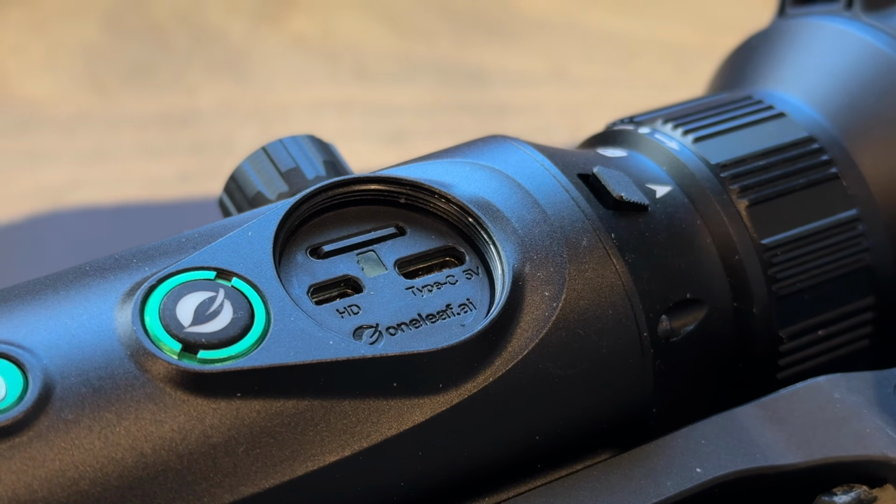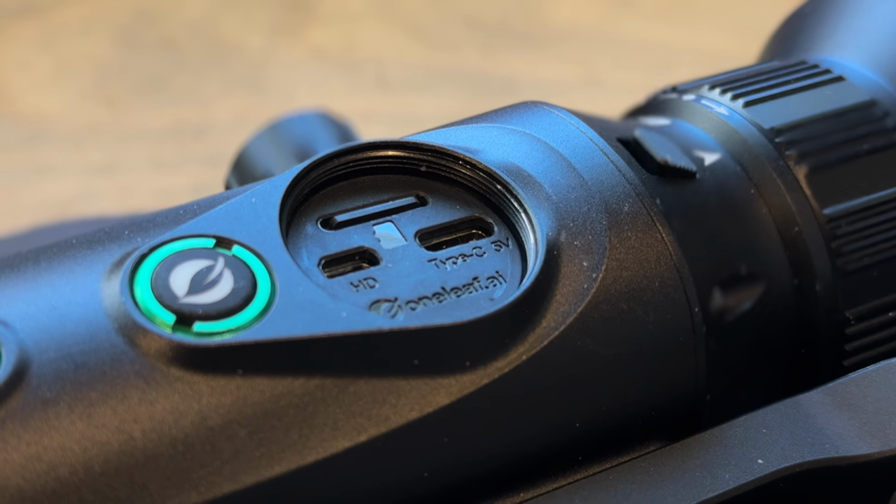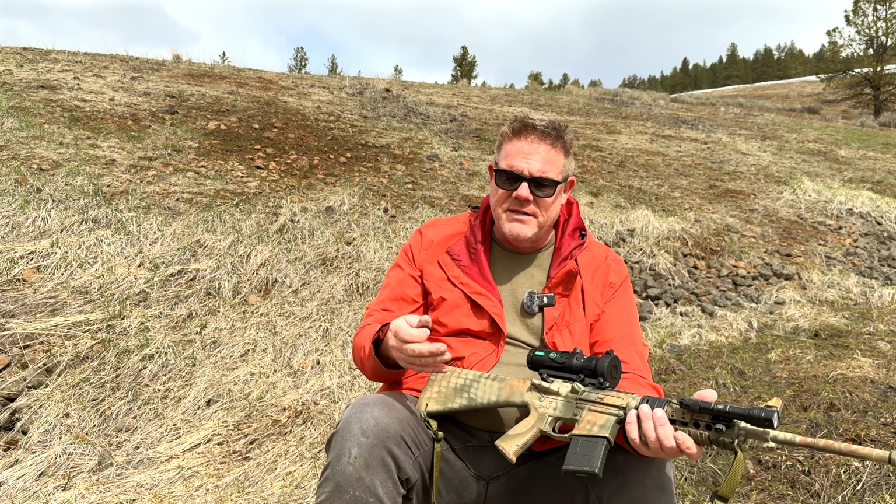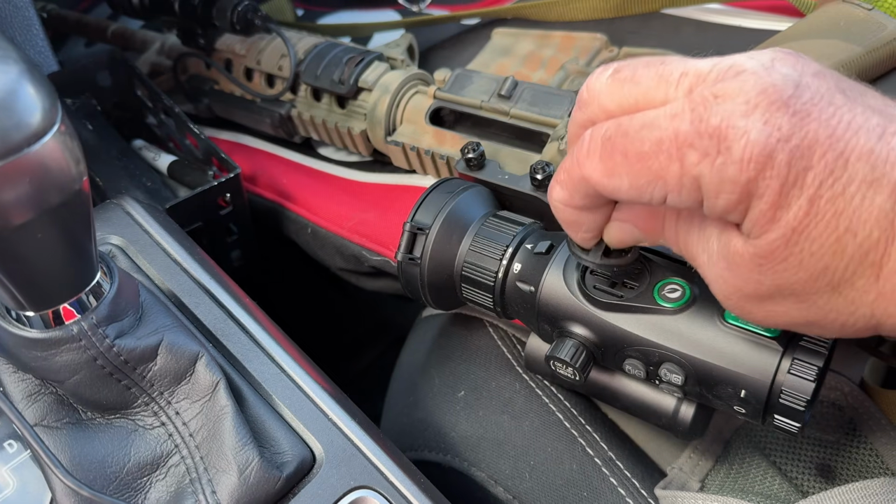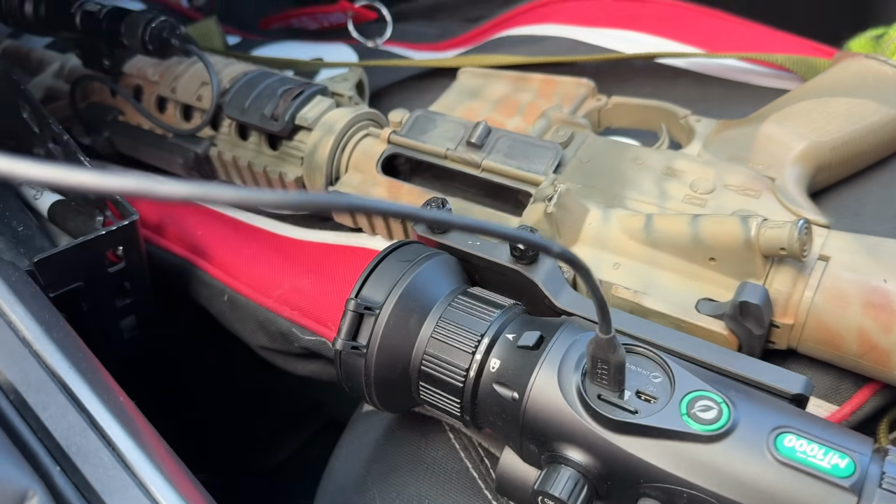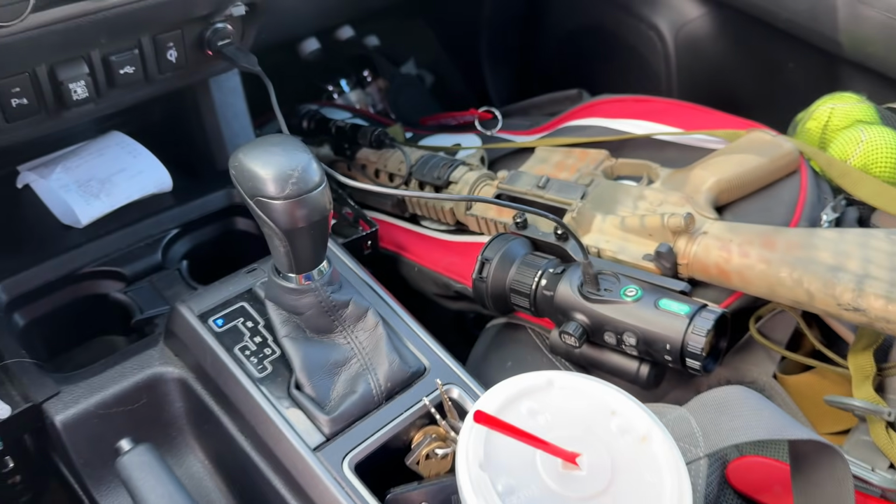Everything's going to USB-C these days, and this is a good move on their part. The USB-C charger not only lets you plug your optic into a wall outlet and charge it while it's mounted to the rifle. You don't need to disassemble it. You don't even need to take out the batteries here on the left side of the optic and charge them. You can plug this into your truck while you're driving and charge it in the floorboard of your truck. I plugged this one in while I was heading down Danger Mountain this morning. But of course, you're able to charge this, plug it into the wall, charge it overnight, and have it ready to go in the morning when you're ready to leave.